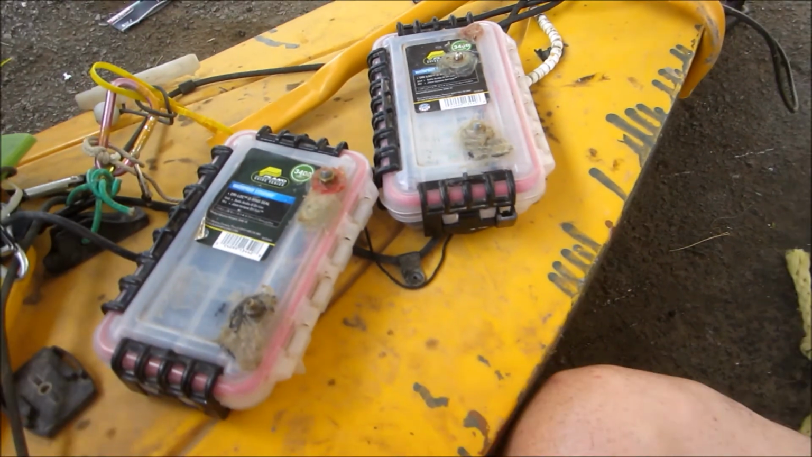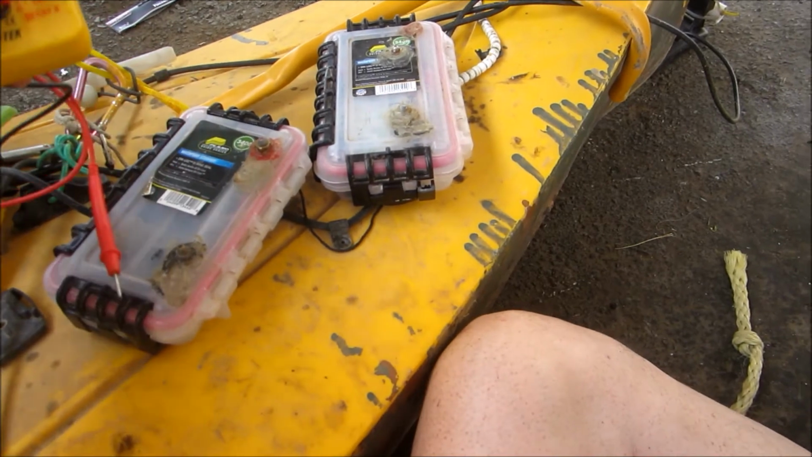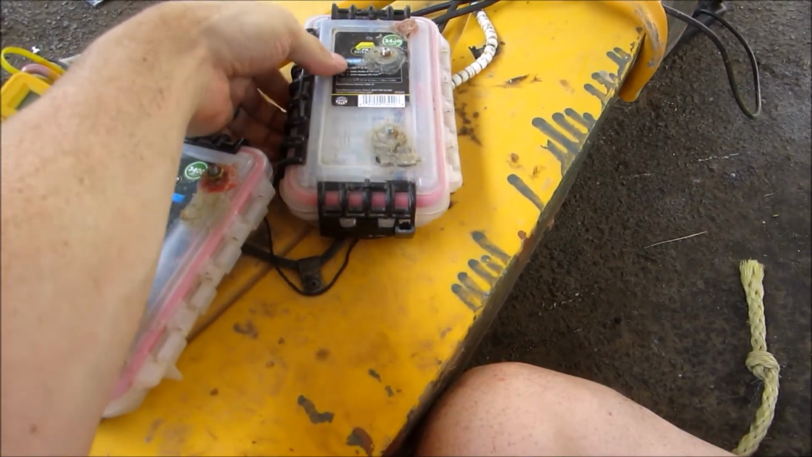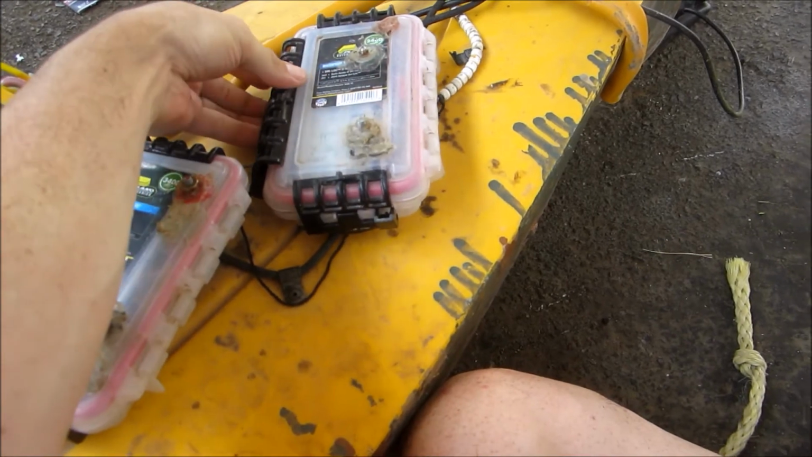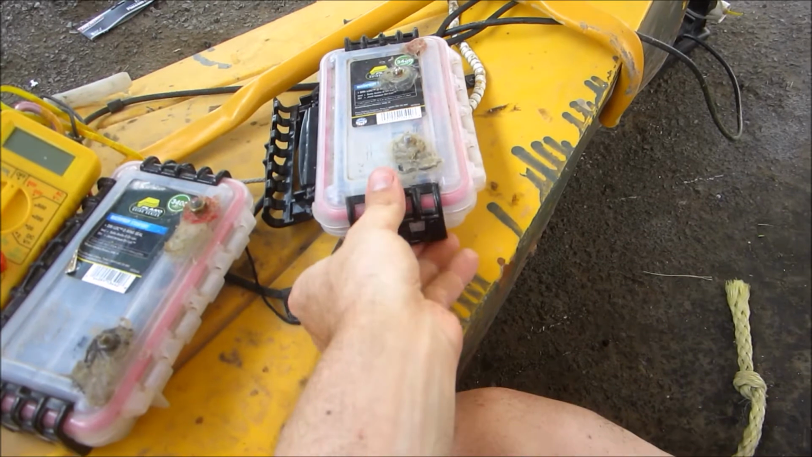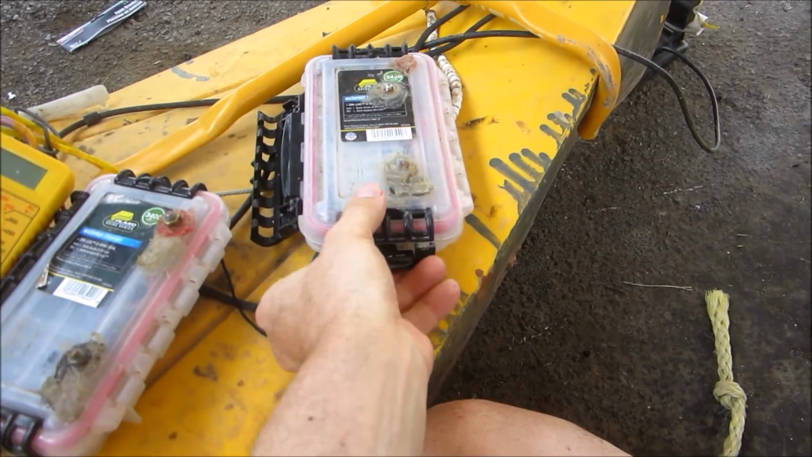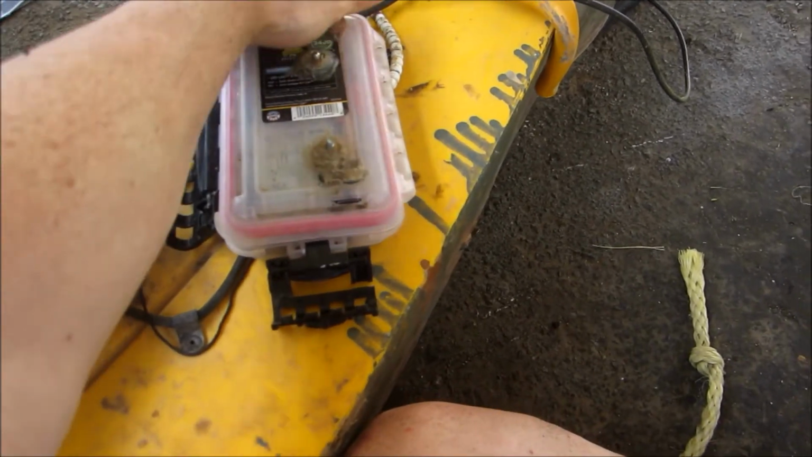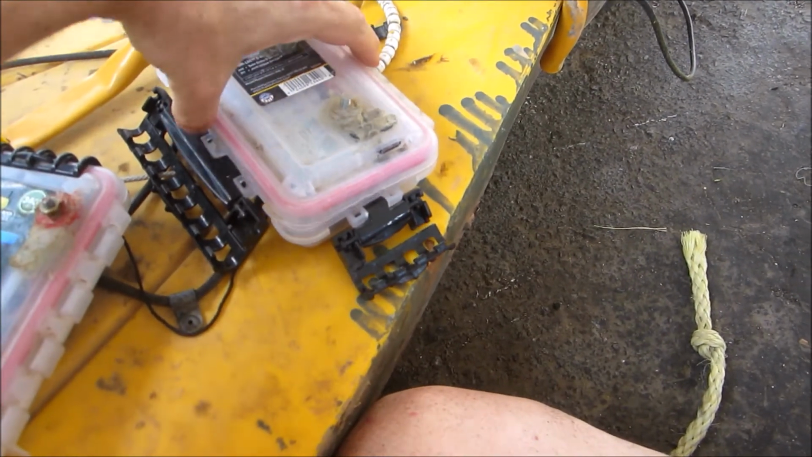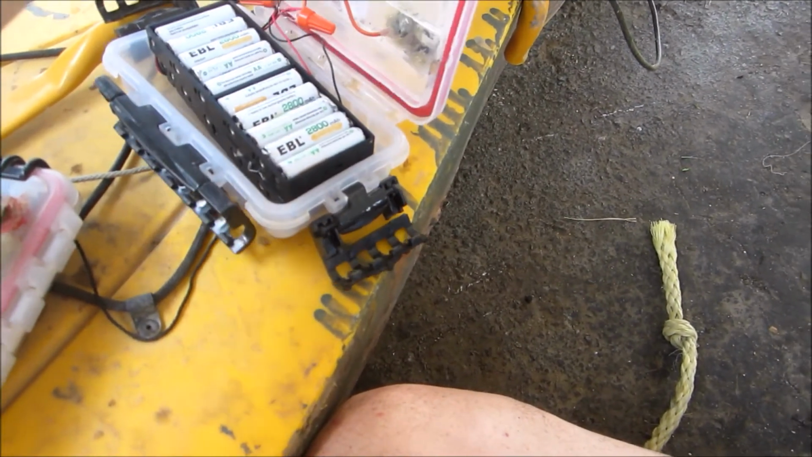There's my 3400 series Plano battery box. Use a 10 AA battery holder inside. I use 2 of them, and that gives me enough juice to keep my Humminbird 700 series side imaging running pretty much all day if I have the backlighting turned low.